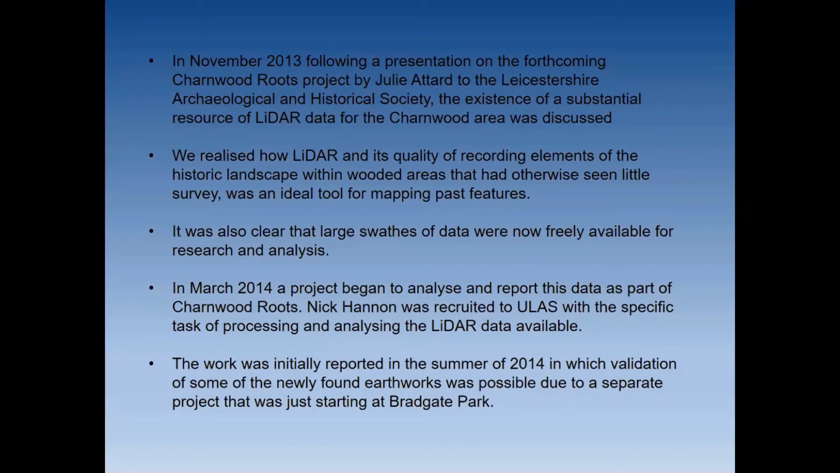The work was initially reported in the summer of 2014, in which validation of some of the newly found earthworks was possible due to a separate project that was just starting in Bradgate Park. So we did a lot of LiDAR in Bradgate Park. We managed to check some of that out at that stage. But much of the other stuff identified by Nick, we hadn't managed to validate. And of course, without the validation, it only has so much value.